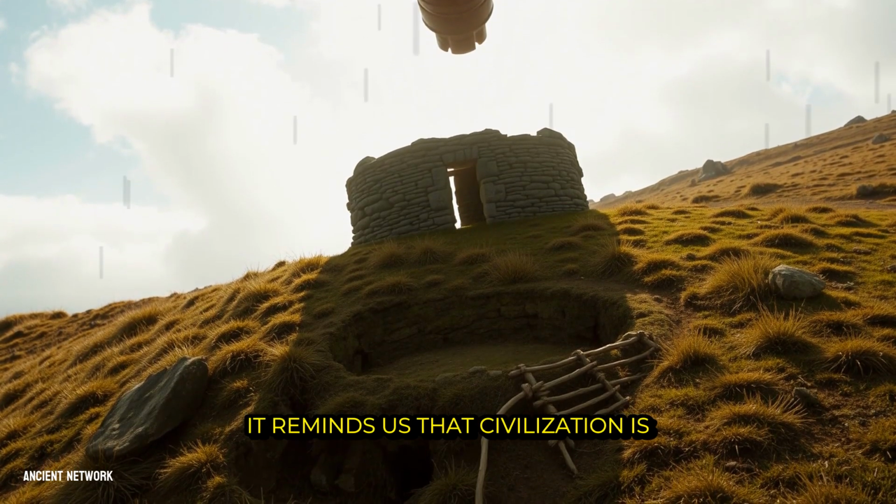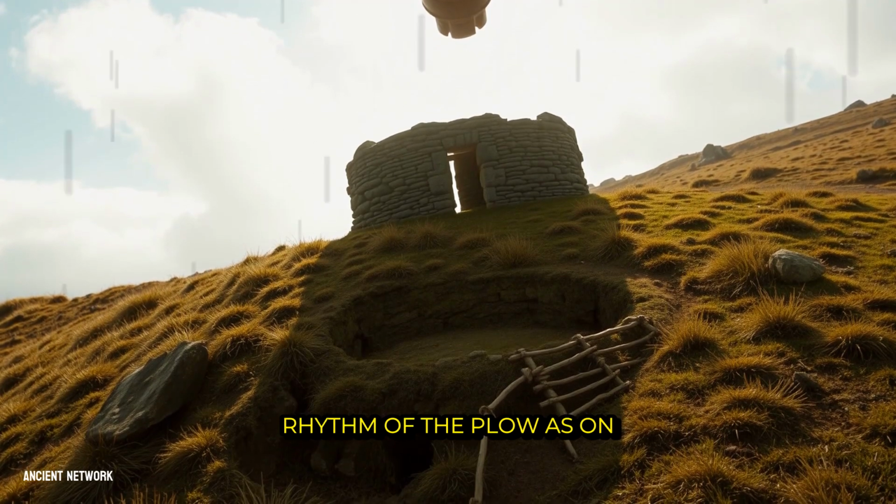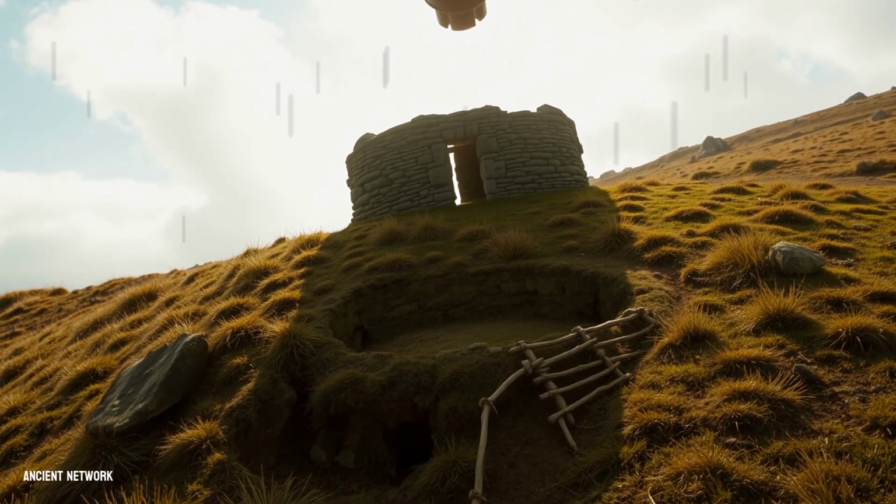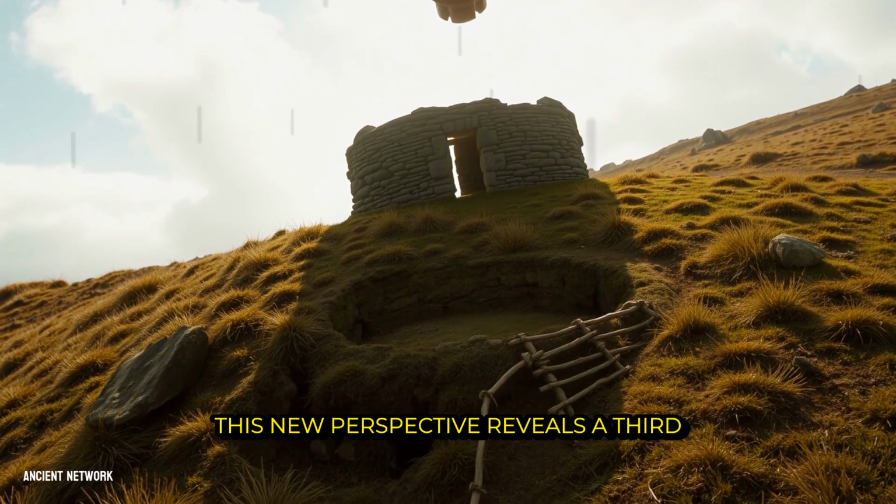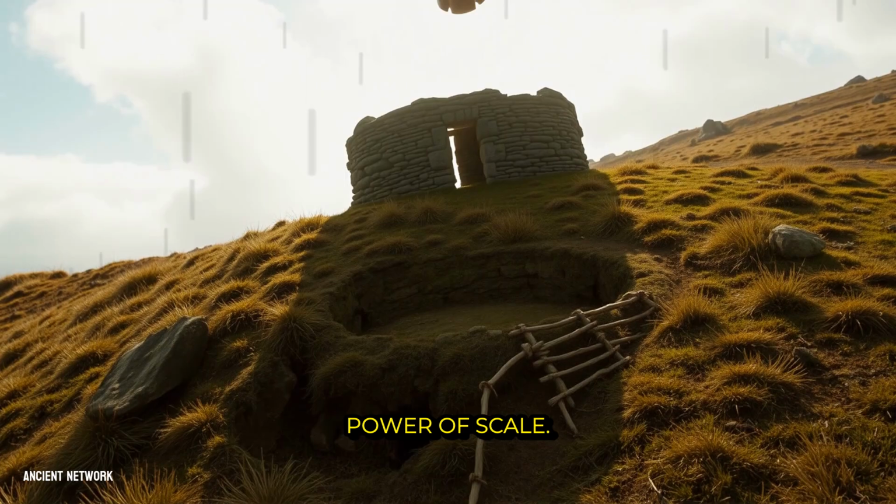It reminds us that civilization is built as much on the quiet rhythm of the plow as on the ambition of the pyramid. This new perspective reveals a third, transformative principle of the technology, the power of scale.